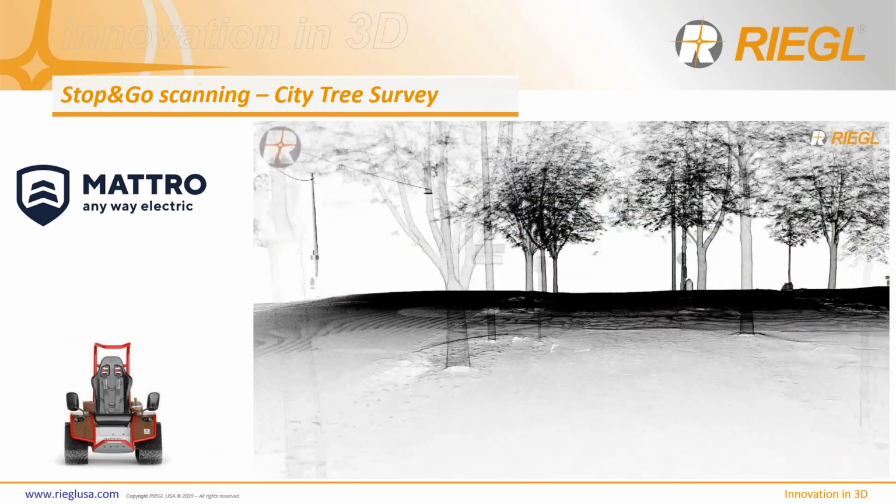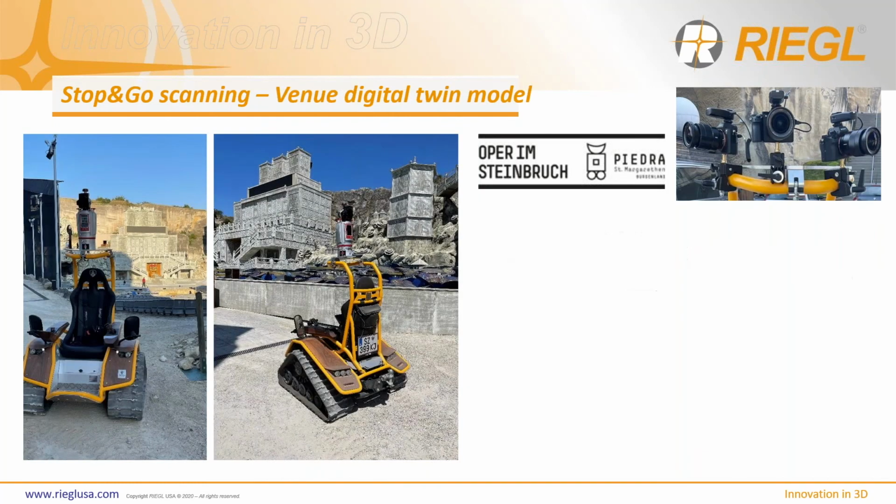And of course, this is not mobile scanning. This is still static scanning, and the detailed information you get from static scanning, we've all seen and known, is well beyond the detail of kinematic scanning.